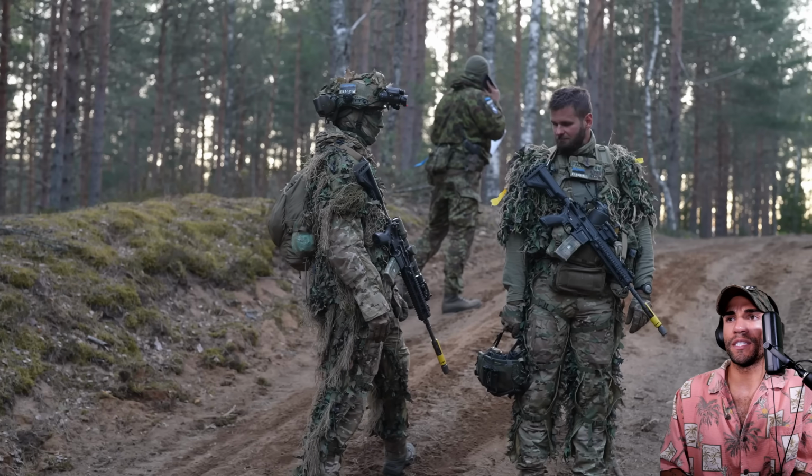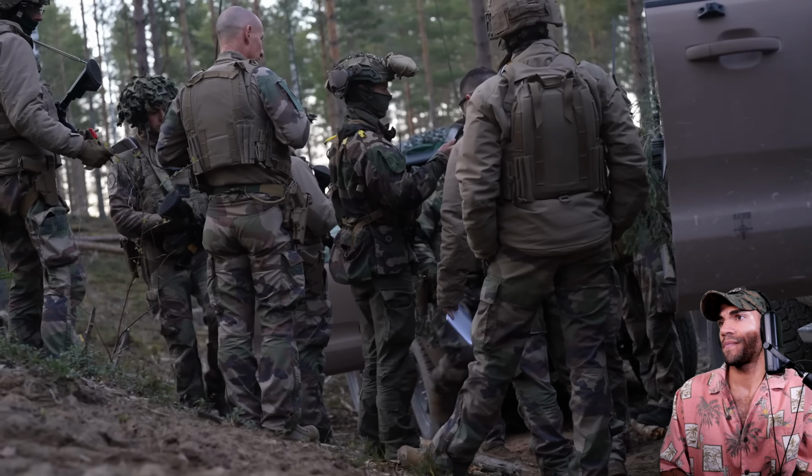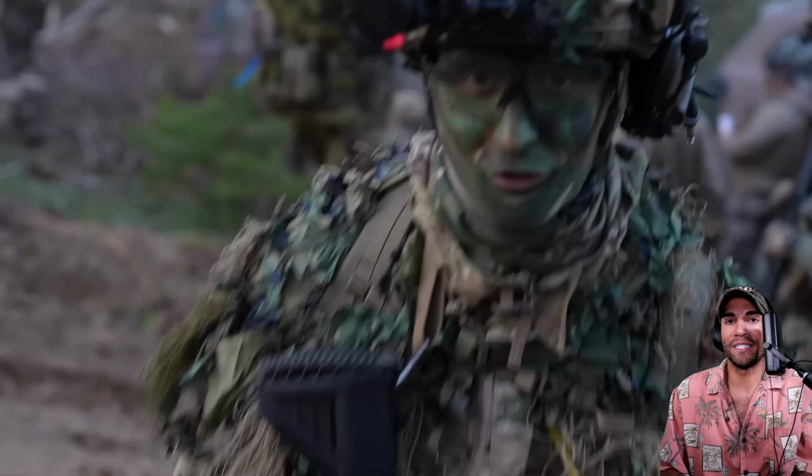I wonder what unit this is though. I'm not sure if they said it or not. I might have missed it, but it's been pretty high speed. I mean, they've got pistols right now, which makes it seem more high speed.